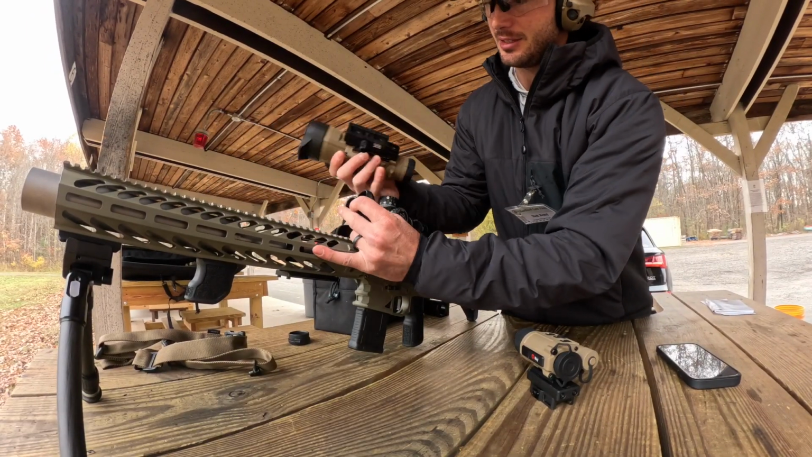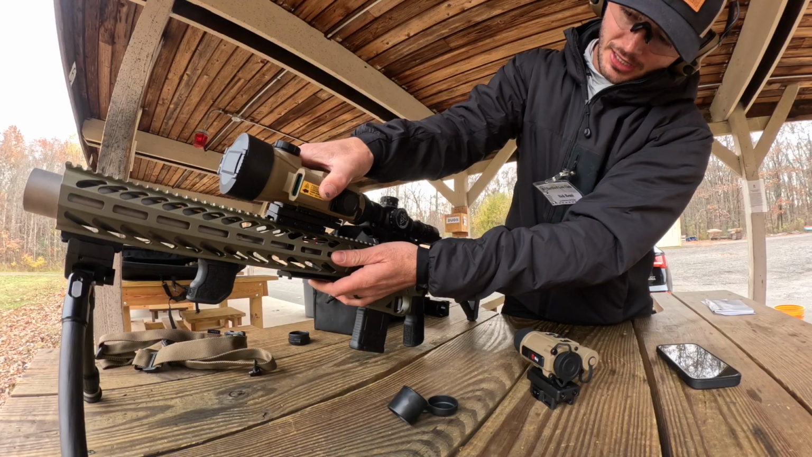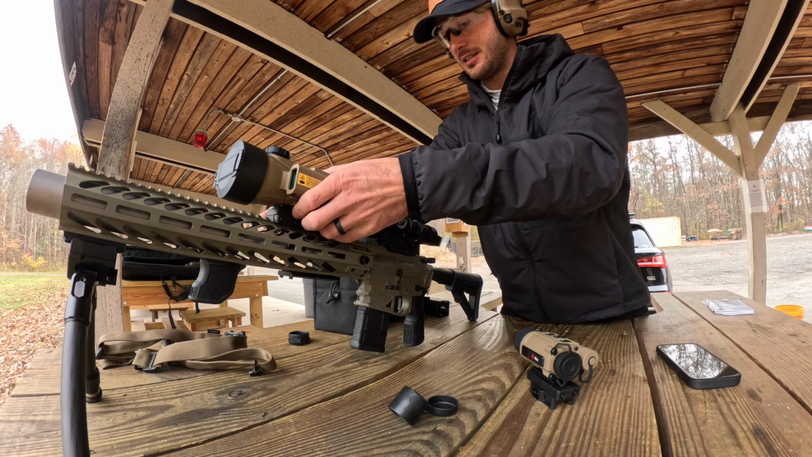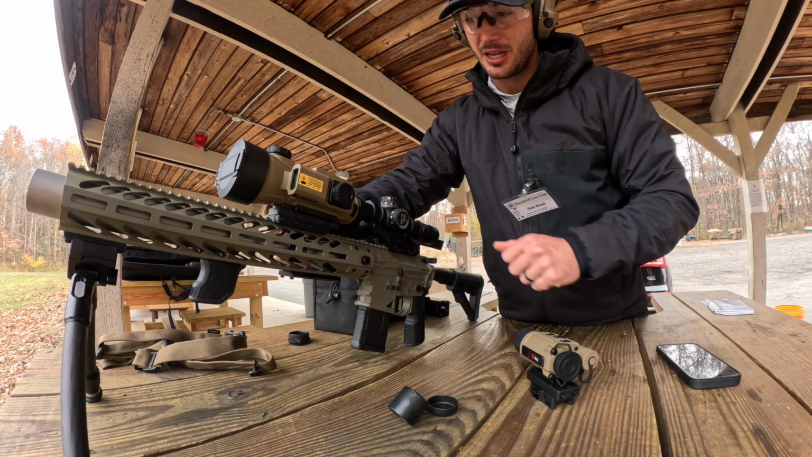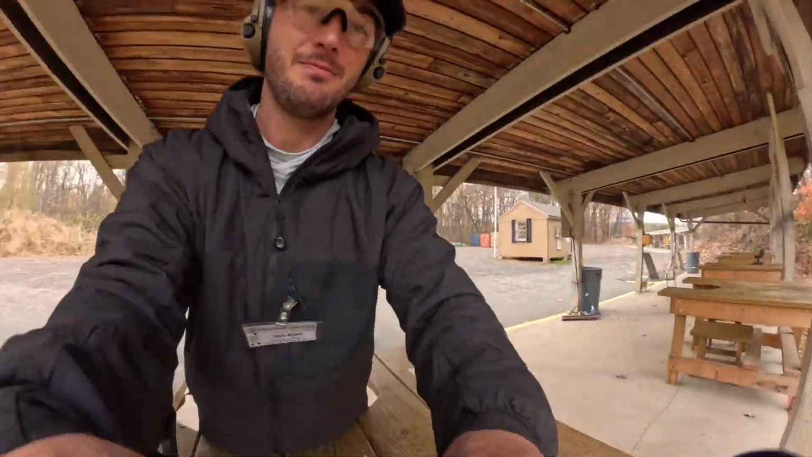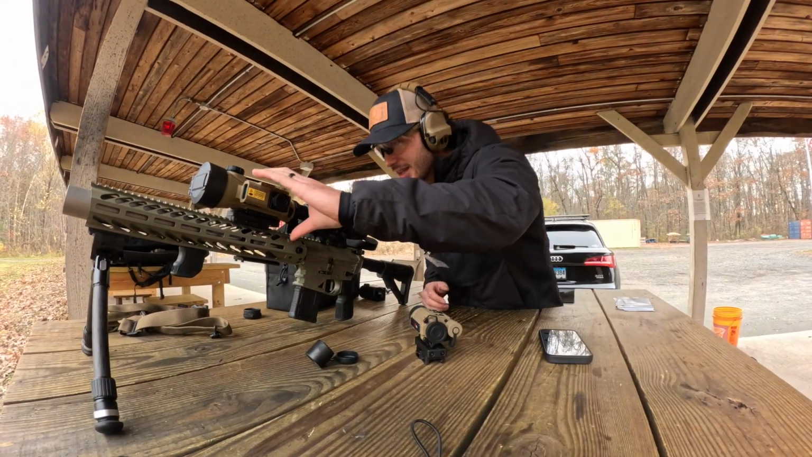So let's pull this off. So you're gonna just kind of spring it on, and then you tighten down the screw on that side and it holds it on there.